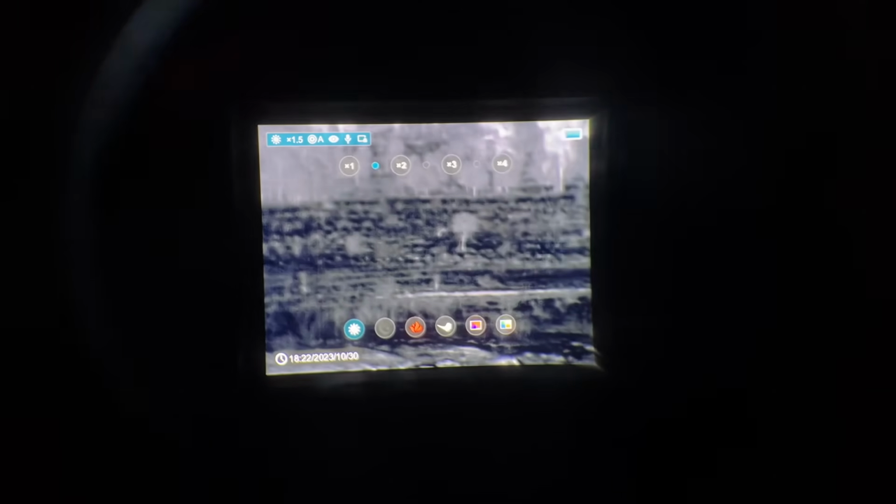Okay, so once you're in the main screen there, you press your menu button once, and that brings up all your top ones. So if you use your up arrow, which is your rangefinder button, press it and it zooms in at these increments. Just get that focused. That looks a bit better. So if I zoom in again, it goes up to 4 times zoom, back out to 1 times.